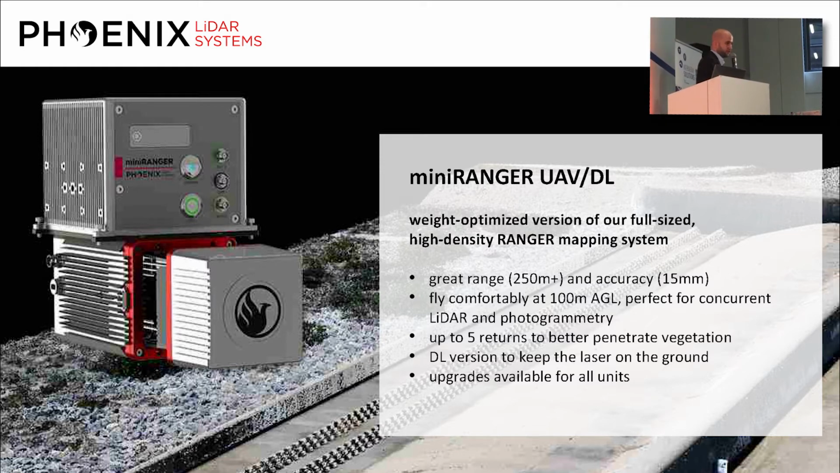We also get up to 5 returns, really 3 that are usable, and 4 and 5 then fall off, which means you can penetrate vegetation quite well. Of course, it doesn't get you quite as far as the Ranger, because this still is a 905 nanometer laser, so it's not quite as powerful, but it does get you to the ground quite well. Of course, we offer upgrades to that LiDAR for all of our existing units in the field.